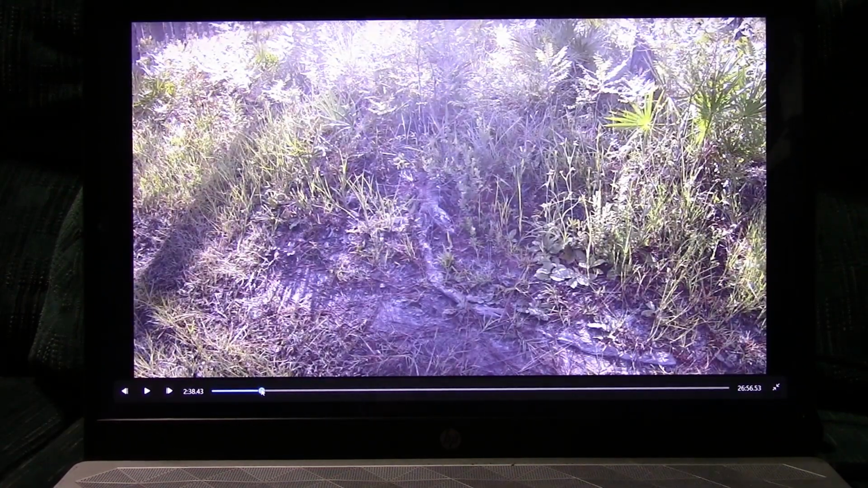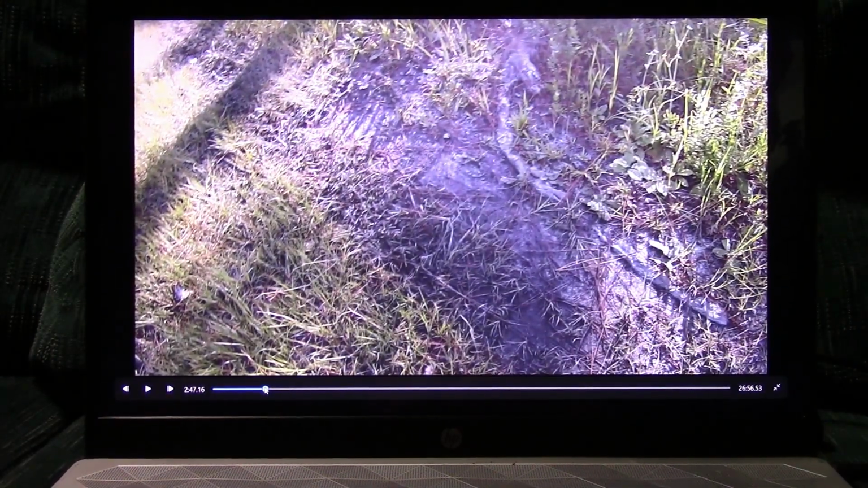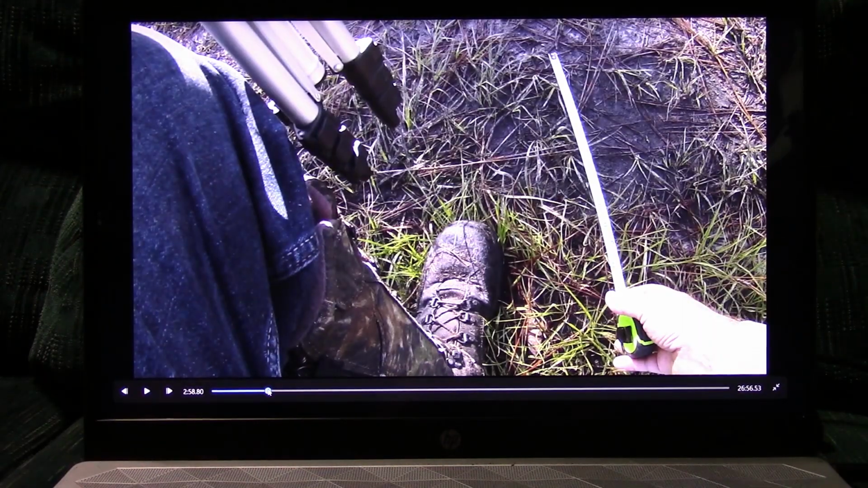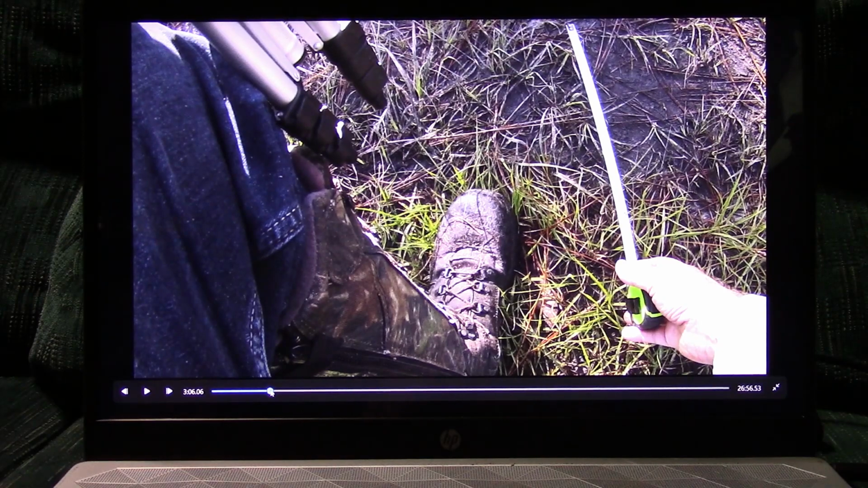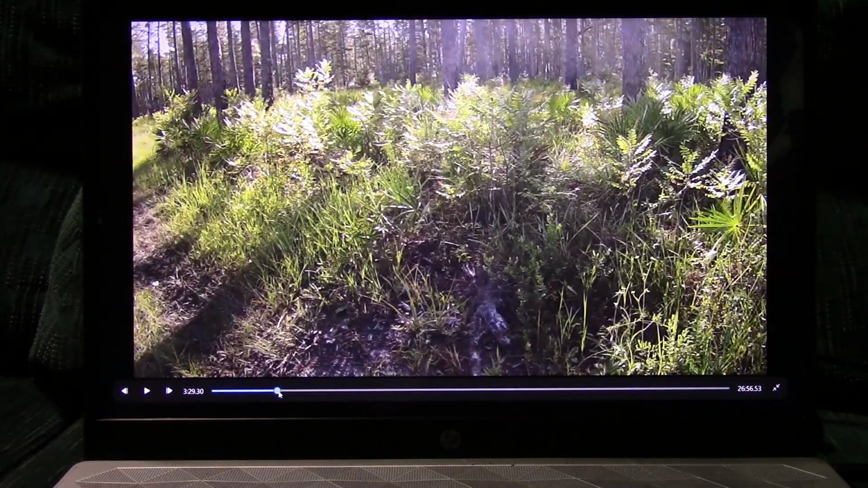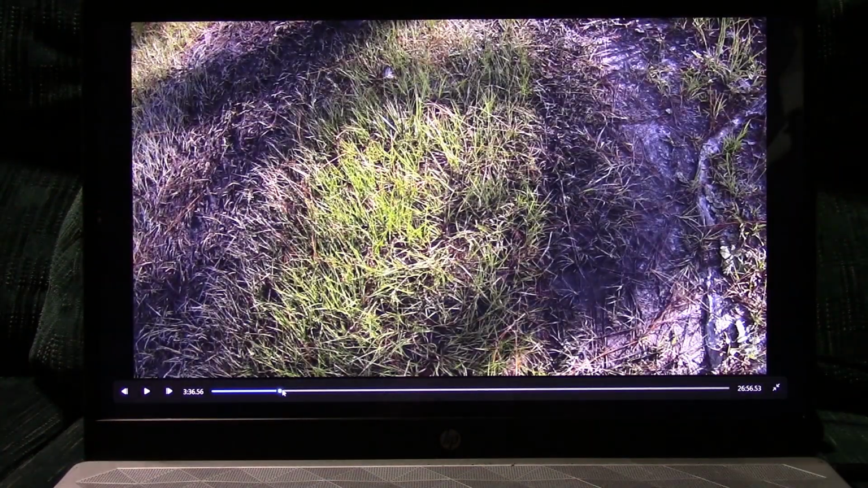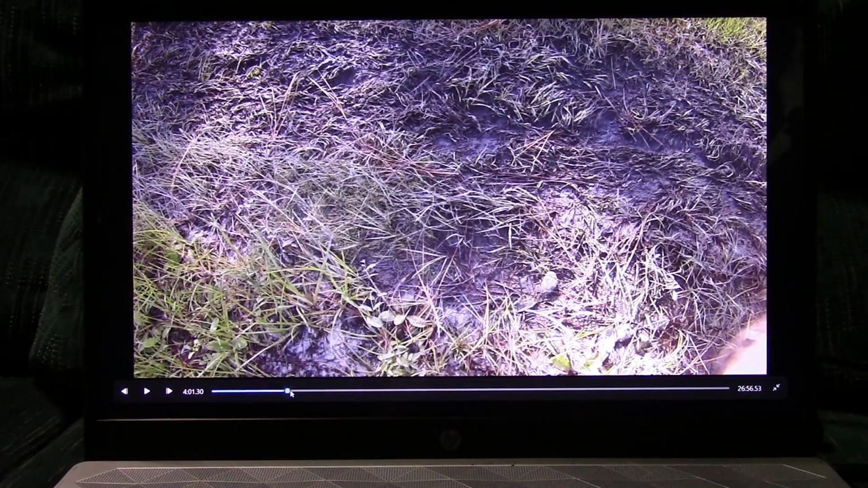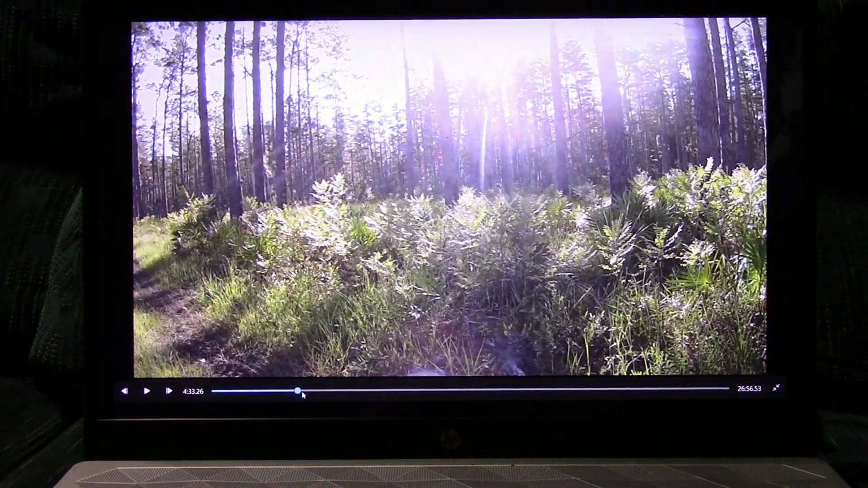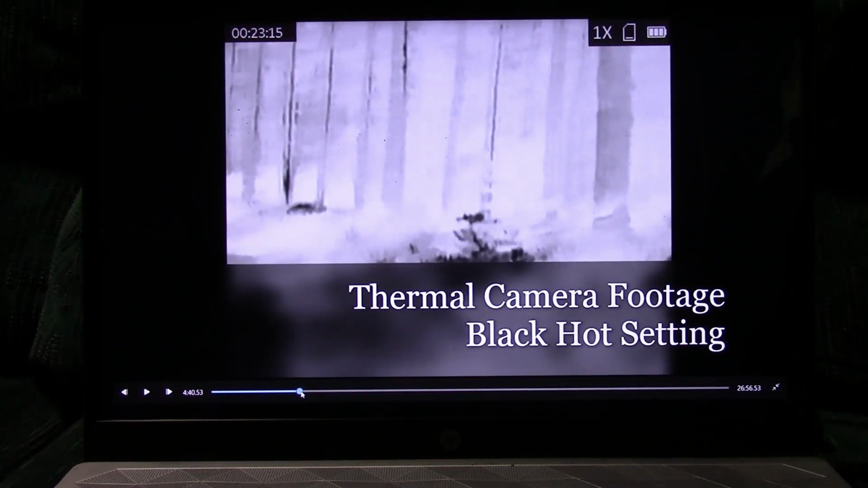But also with me being a tracker, I could have followed it up in there and tried to find more footprints and tried to follow it. But I probably wouldn't have got very far with it going up in that swamp, because it was really wet out here. So instead I stood there and filmed with the thermal camera.